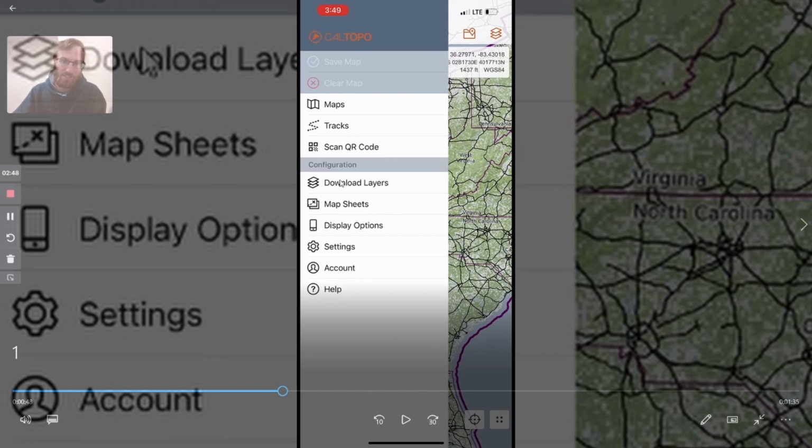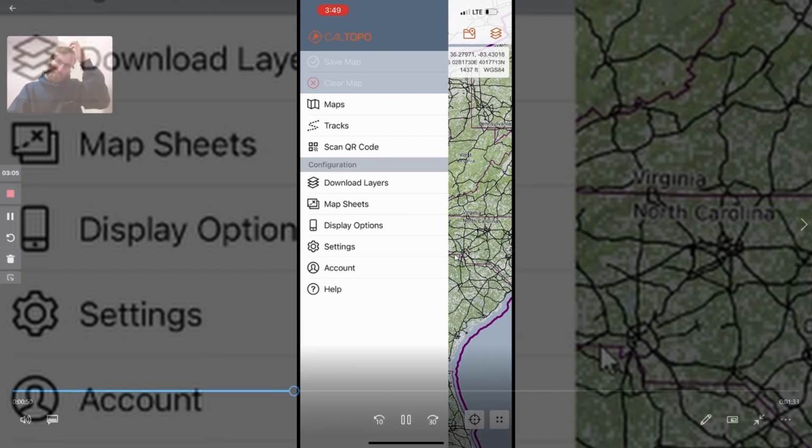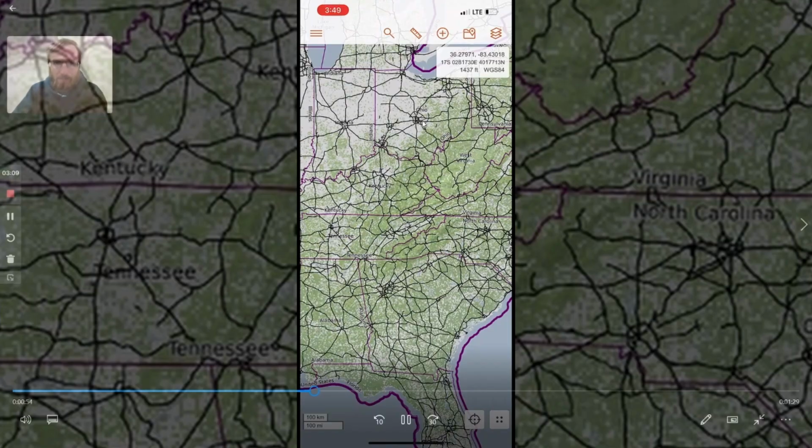Download layers is its own separate thing that'll have to be gone into in a later video. If you want to download your own LiDAR maps separately, and there is LiDAR built into this, but if you want to download your own or aerials or other things, you can download layers there. But that's about it for the main sidebar there.